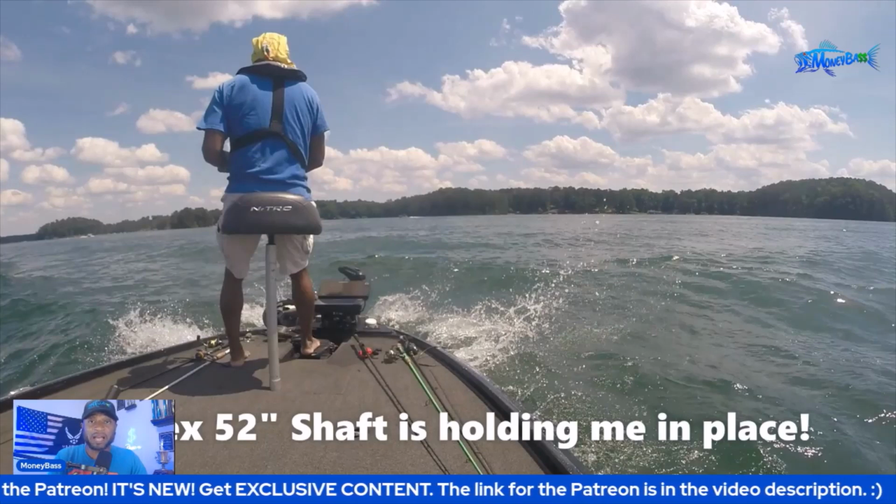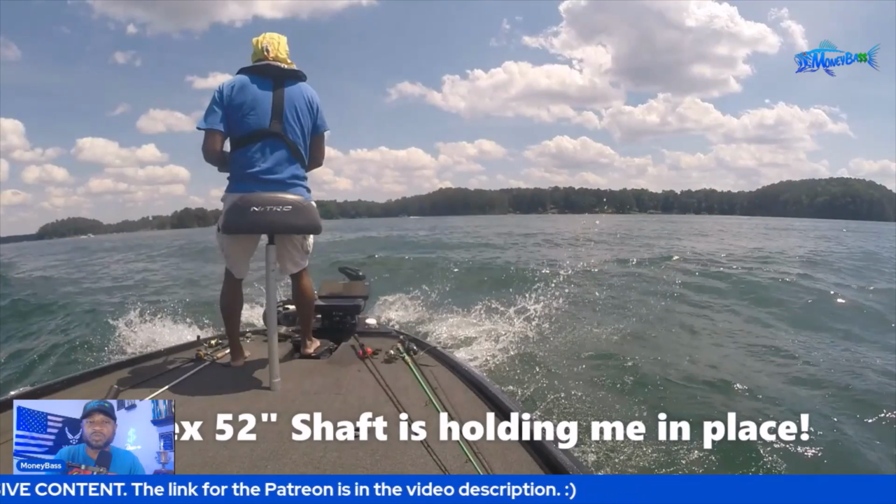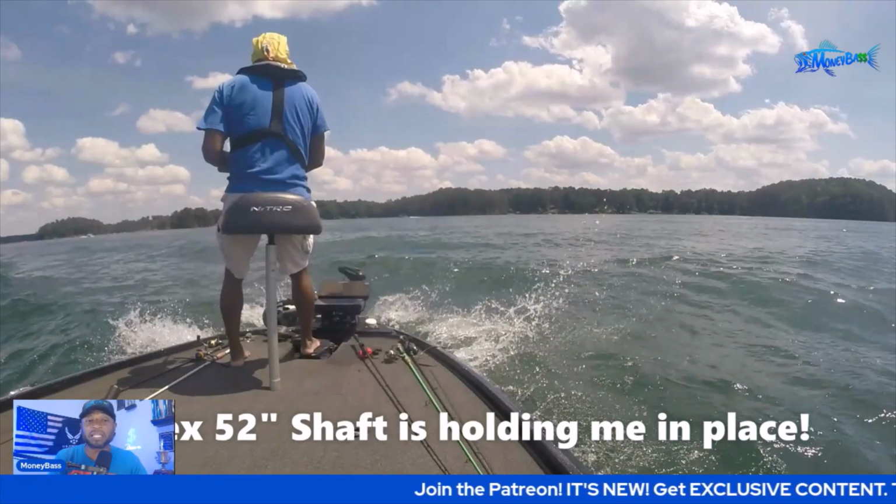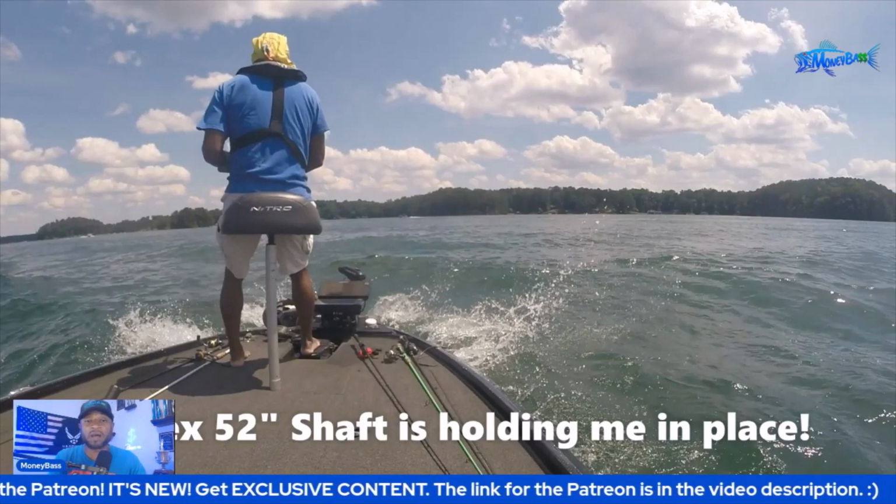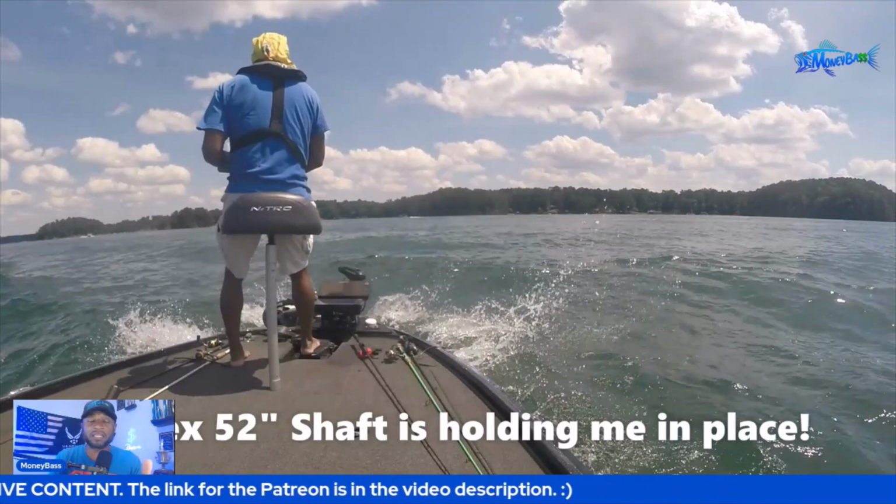Then I hit spot lock. But of course, once I hit spot lock, you see how rough this water is. It is going to move the boat a little bit, and the trolling motor itself is going to keep panning left and right, trying to keep it in place. The other thing to keep in mind, guys, is that is a 52-inch shaft on that trolling motor. So I don't have to worry about, even when I'm going up and down on those waves, that trolling motor will still stay in the water and help keep the boat in place.